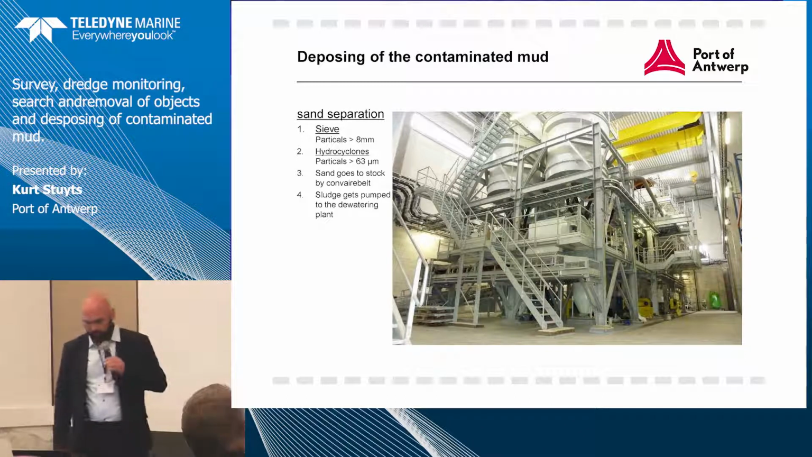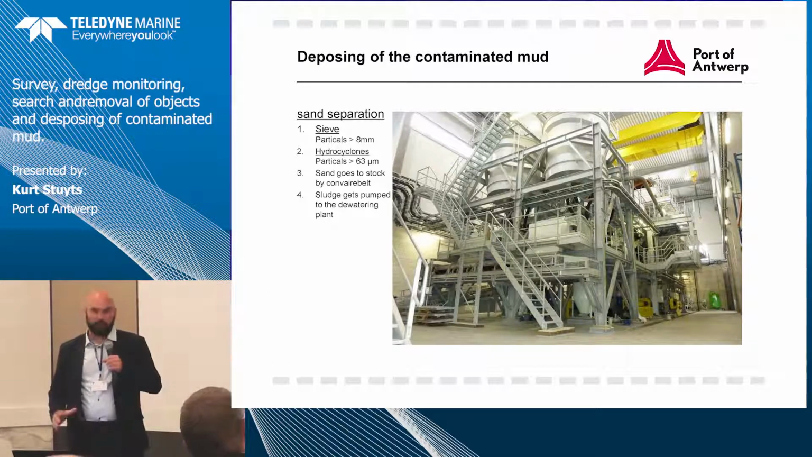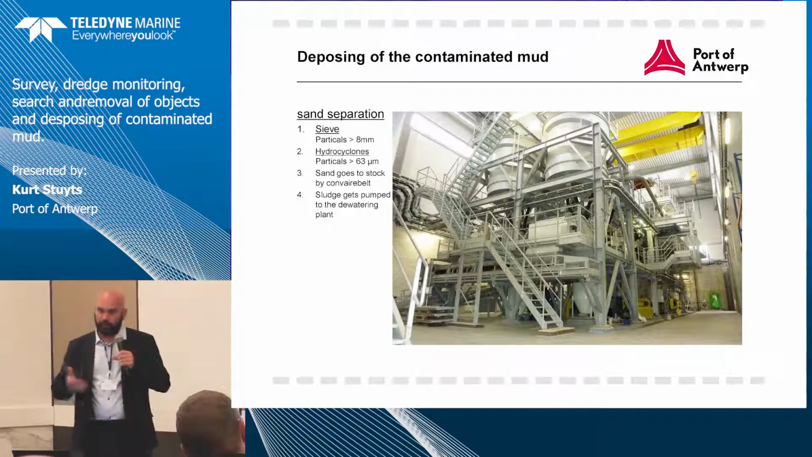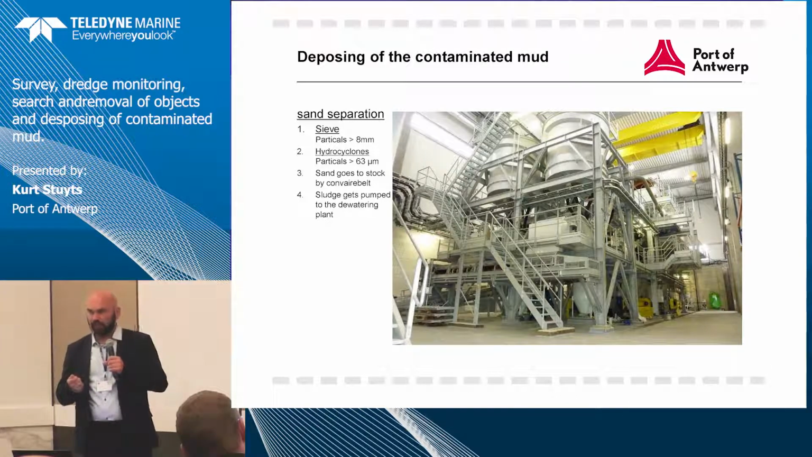Then they go to the hydrocyclones and they separate the particles of 63 microns, and then the sand gets dumped into a sandstock. Of course, when it's contaminated sand, they clean it with water, and the idea is that the contamination isn't in the sand but in the water.